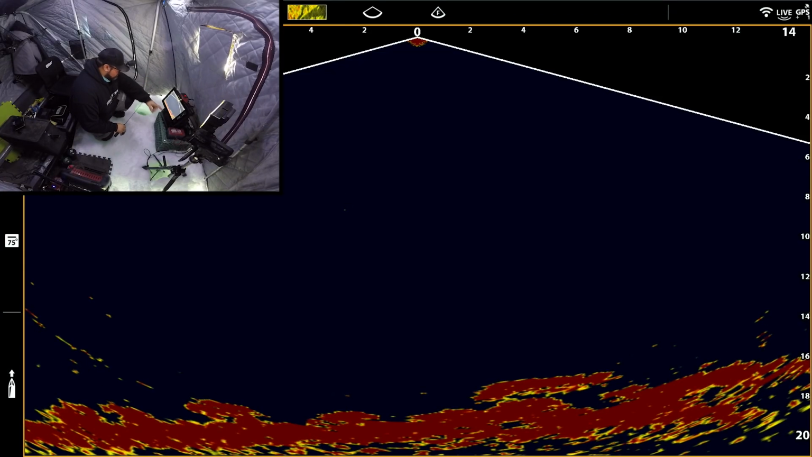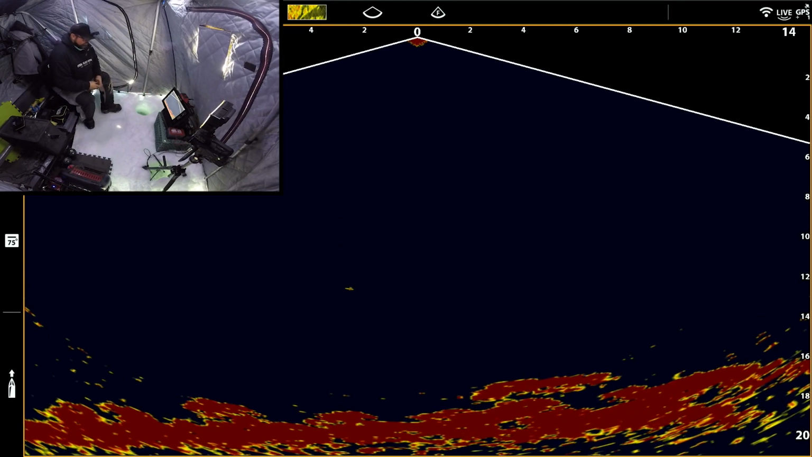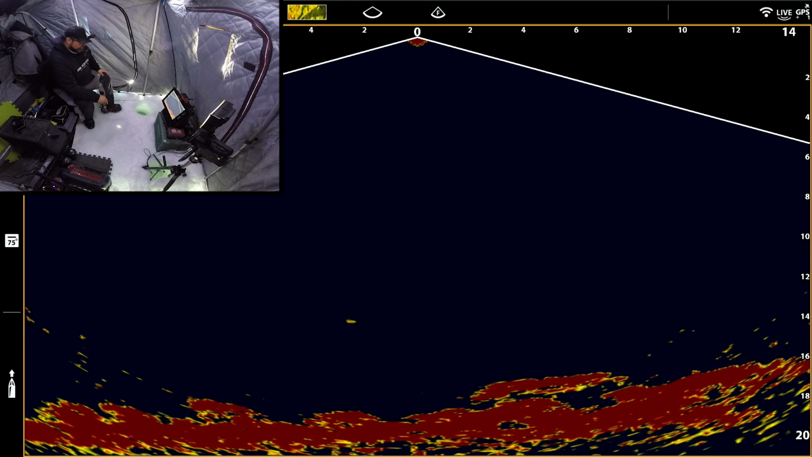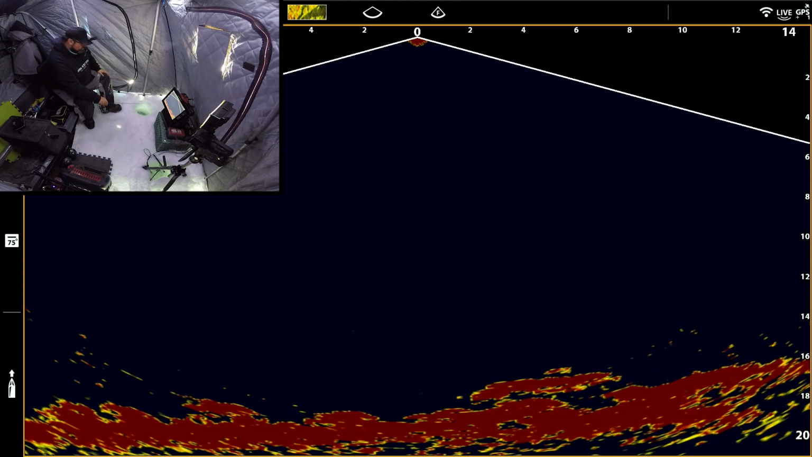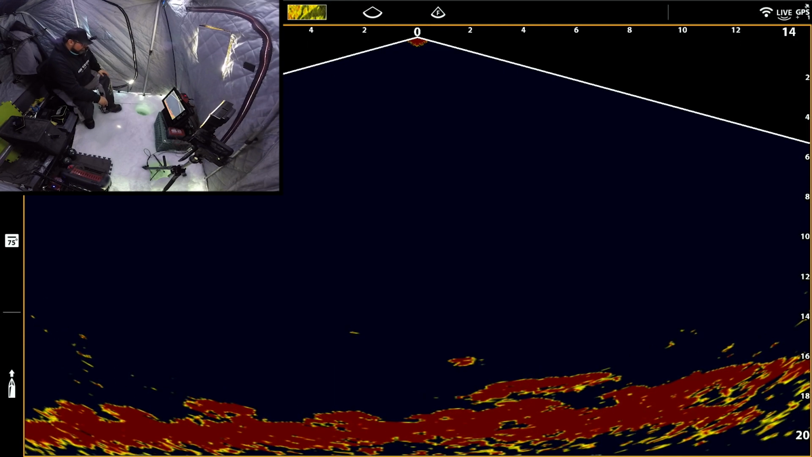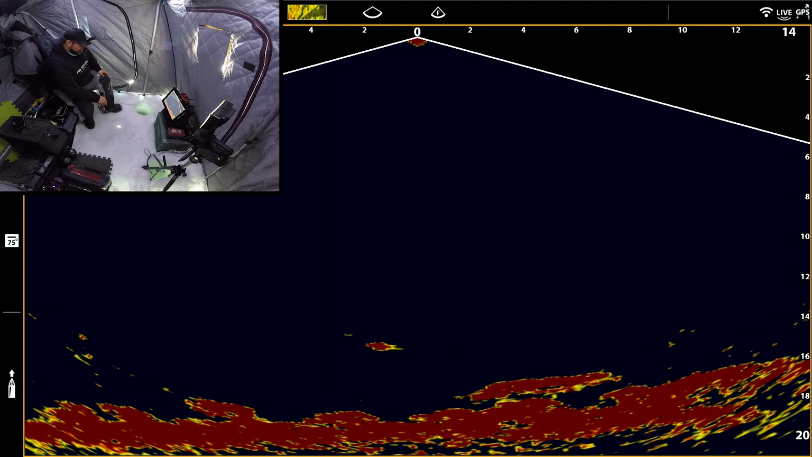Oh, there's a mark on the right. So I'm dropping back down. Is it coming over this way? I'd say so. Come right off that rock. It saw my bait falling for sure. This is a bigger mark, I'd say. Come on.